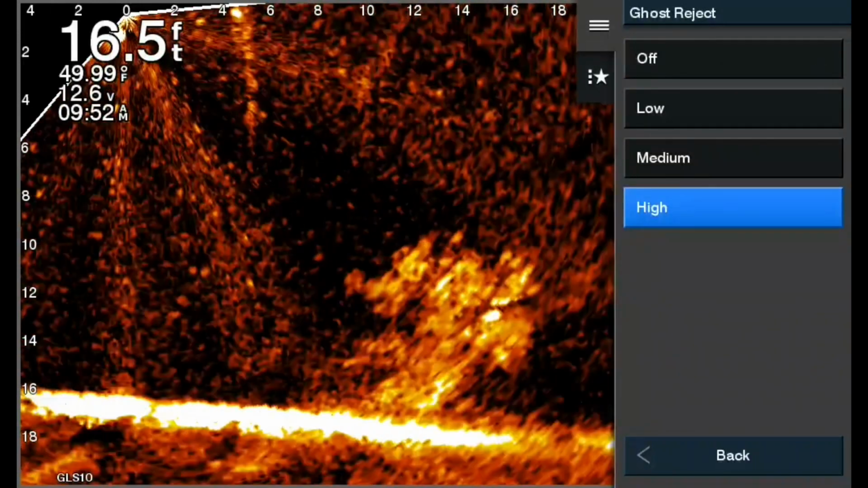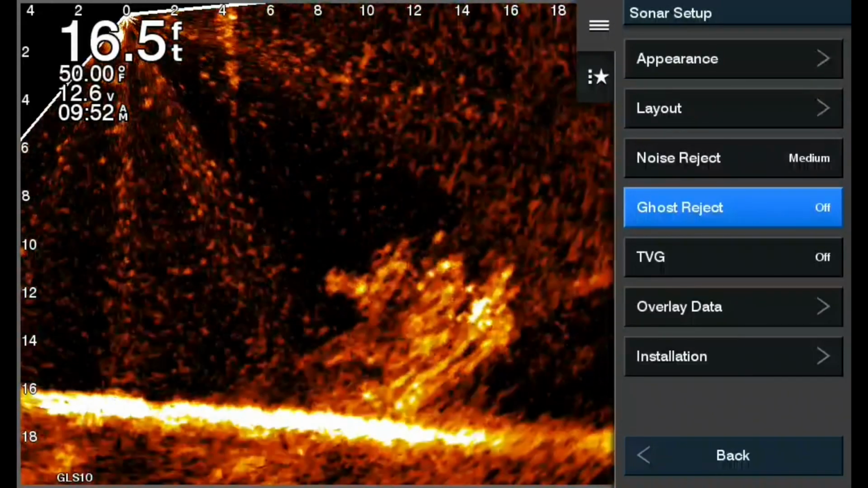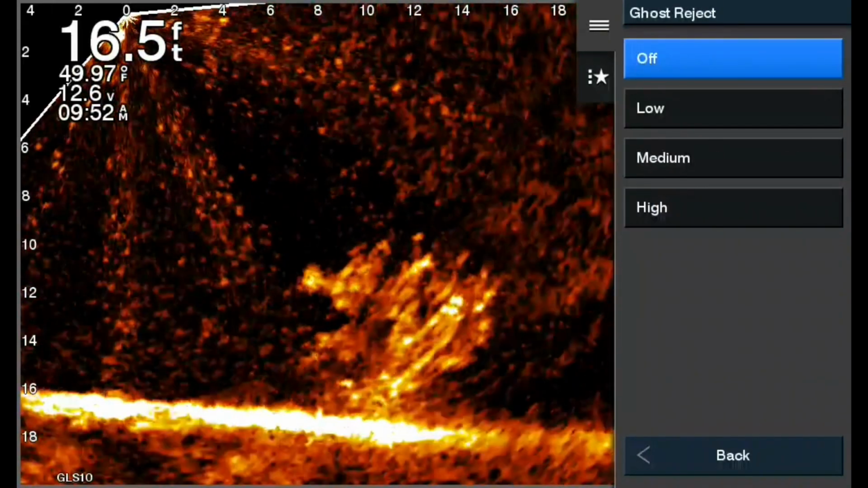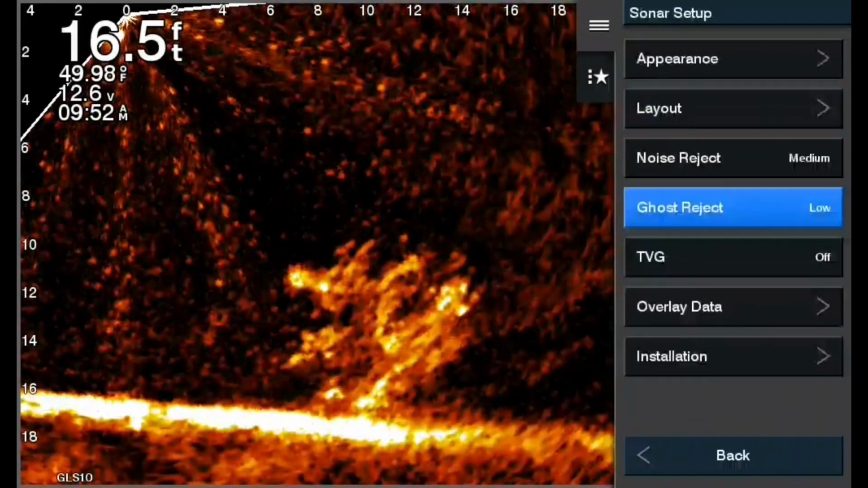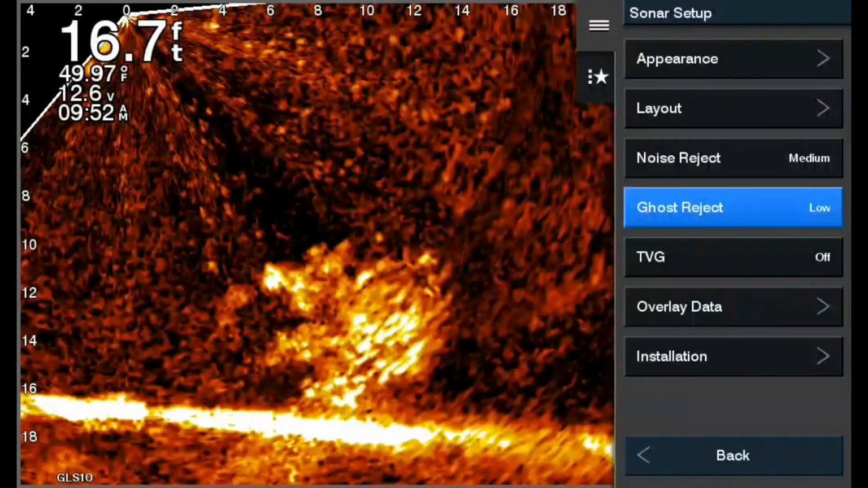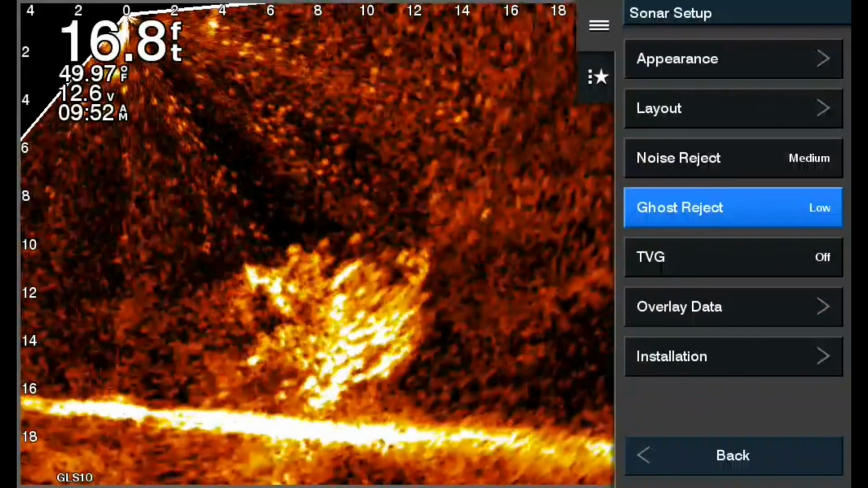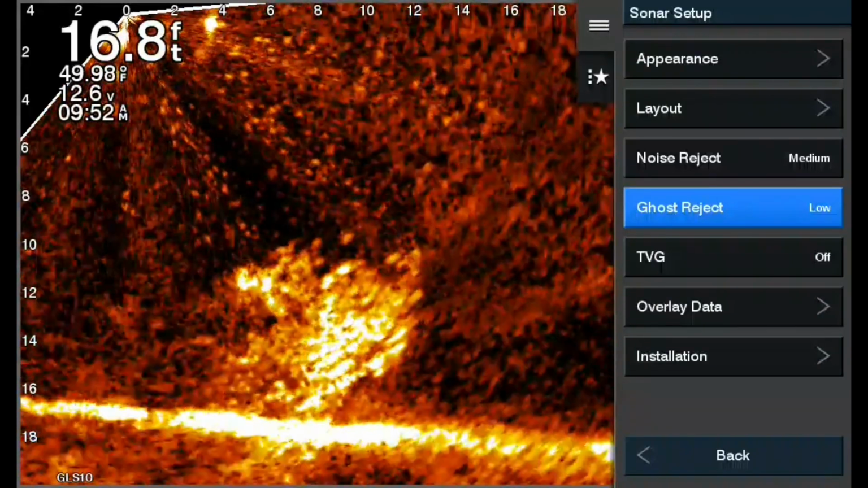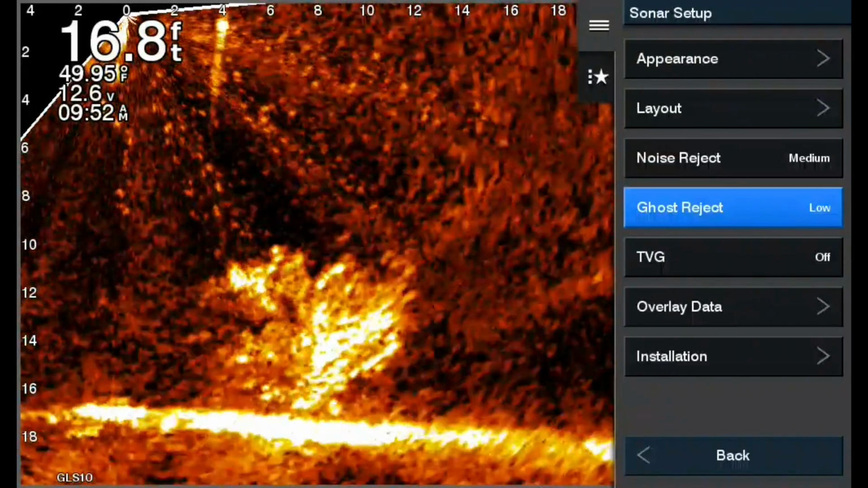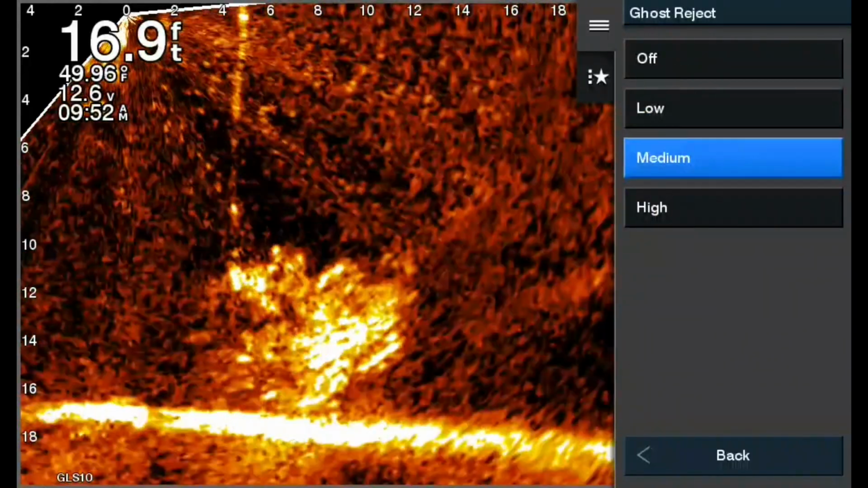Now we're going to go ahead and turn it all the way off. Off is no filtering. That's equal power to all the beams. When you turn it to low, it directs a little bit more power toward the forward shooting beams and a little bit less down, and you can see it in the picture. Look at halfway up. You see more interference or more noise in the water, and then in the lower portion, less noise. But look at that jig right there. See that line showing up down to about the halfway point, and then when it gets to the halfway point, the line's not showing up as well.